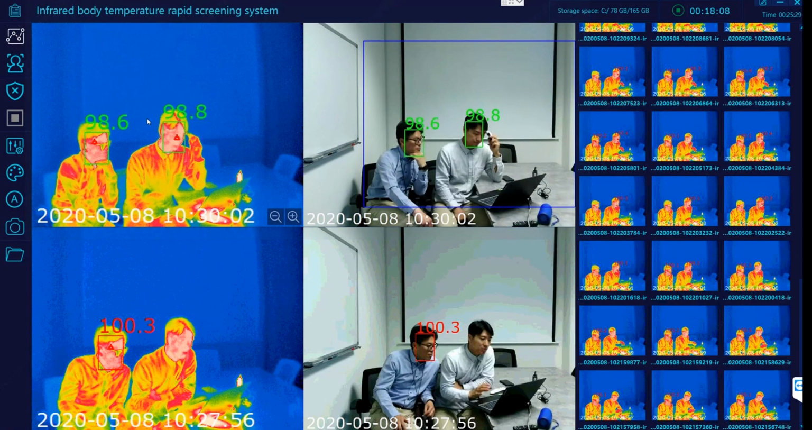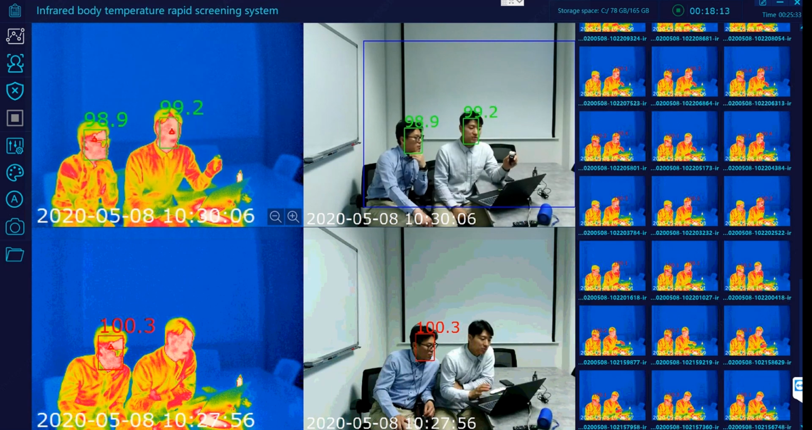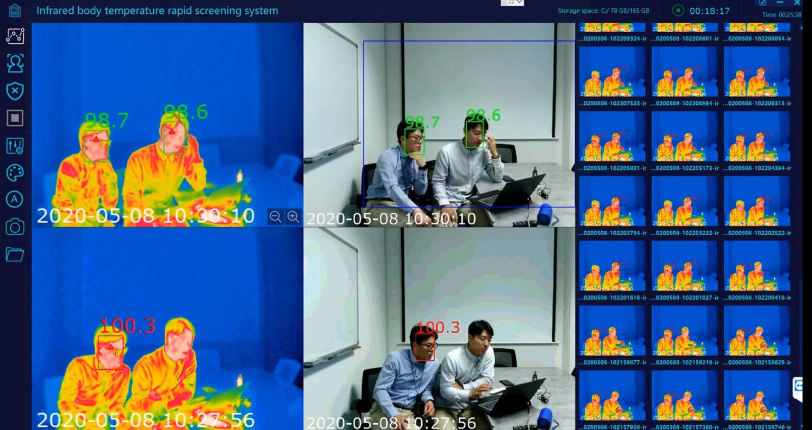Now, after all the configuration is done, you can check your own temperature using thermometer and see if it matches with the camera. If there's any discrepancy for any environmental reason, you can go ahead and manually override and correct that too.